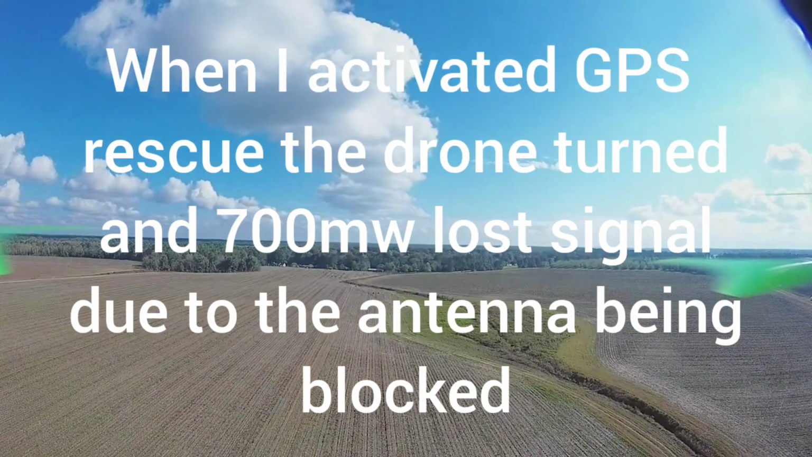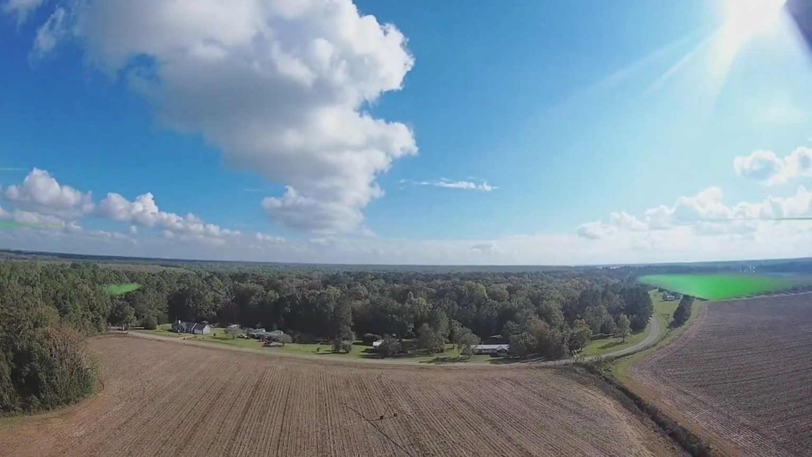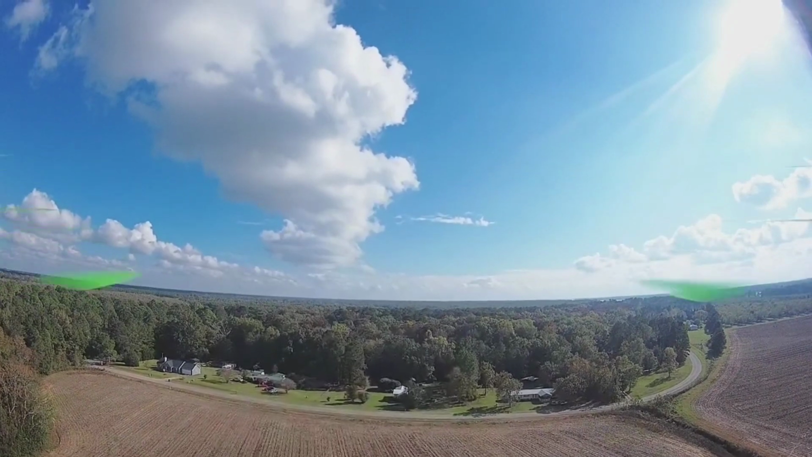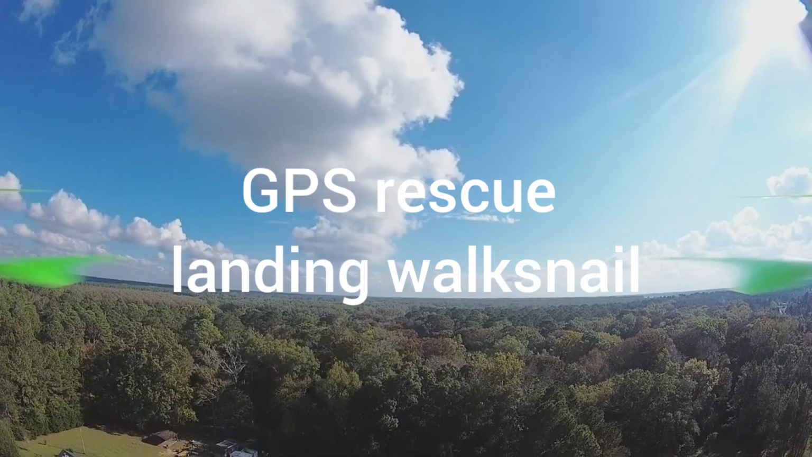When I activated the GPS hold here, the quad turned and the battery got in the way of the antenna, so my Walksnail just lost it there. I reckon I'm going to have to raise it up a little higher. And that was only 700 milliwatts, so I still got a little room to play, I believe. But the return to home on the HD video, just to show you what that looked like.